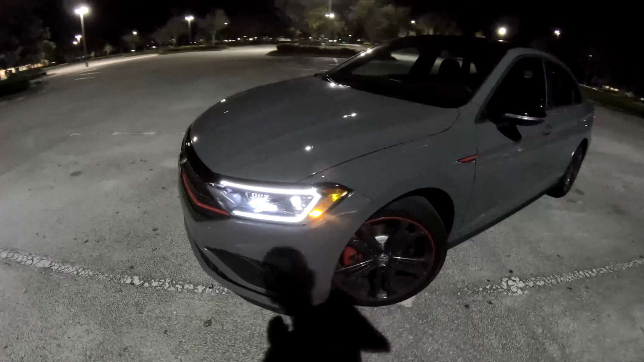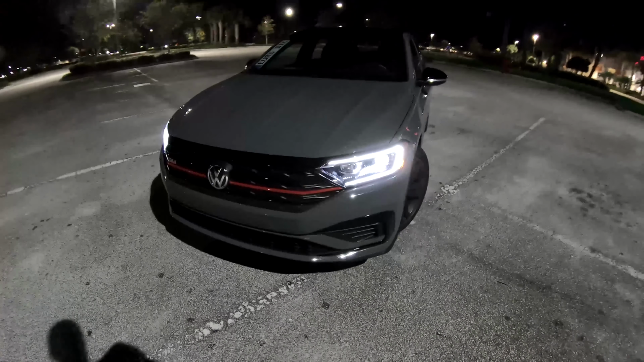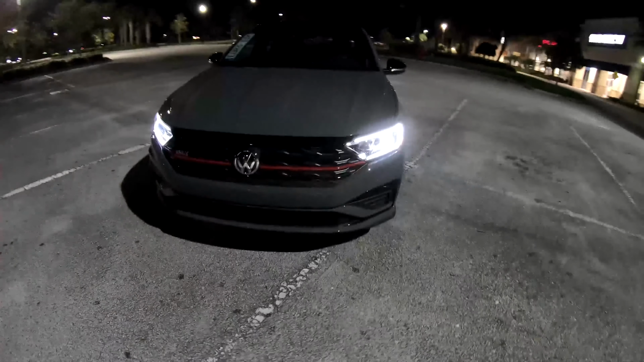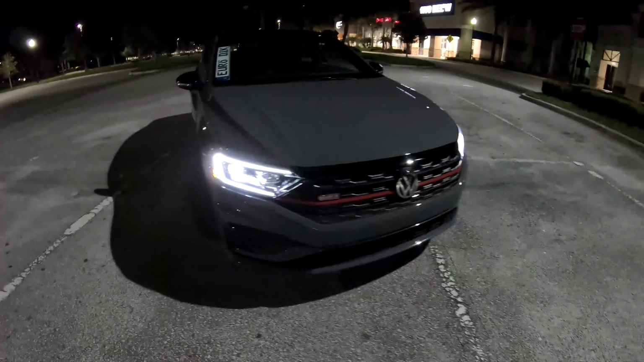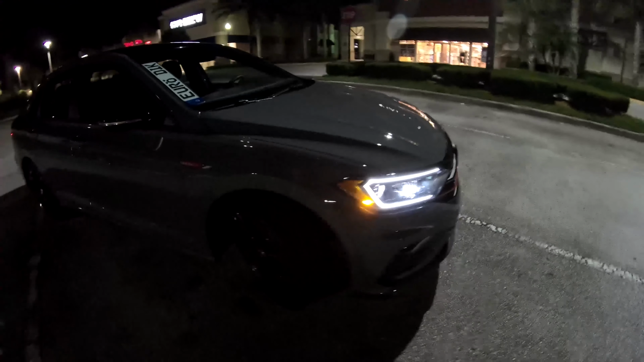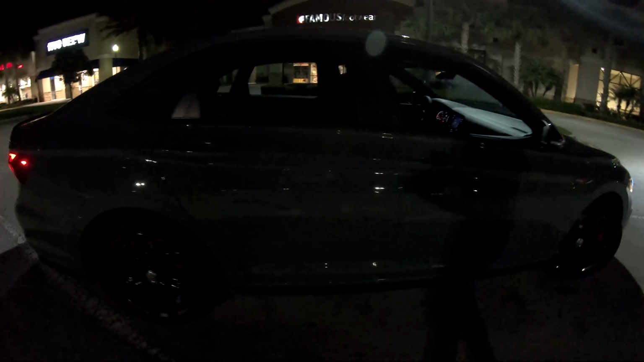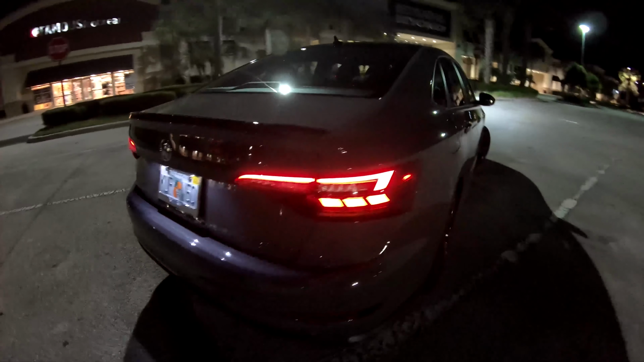Now the headlights, absolutely love the headlights. They're nice and bright. Unfortunately, the front turn signals are not LEDs. The back is full LED.